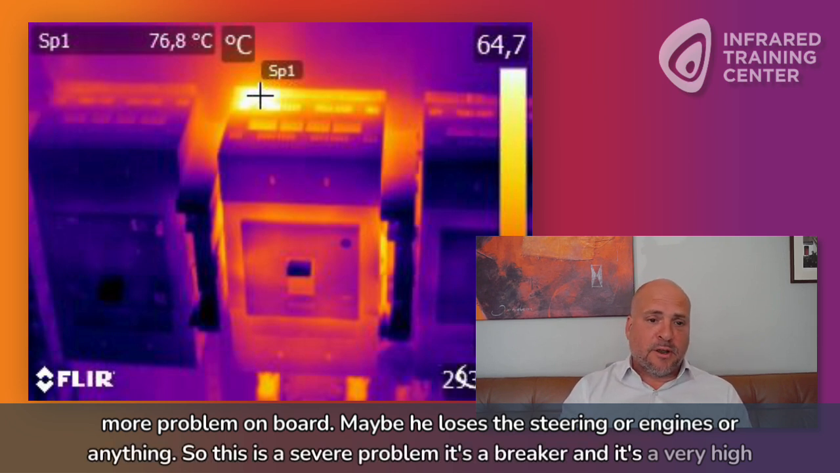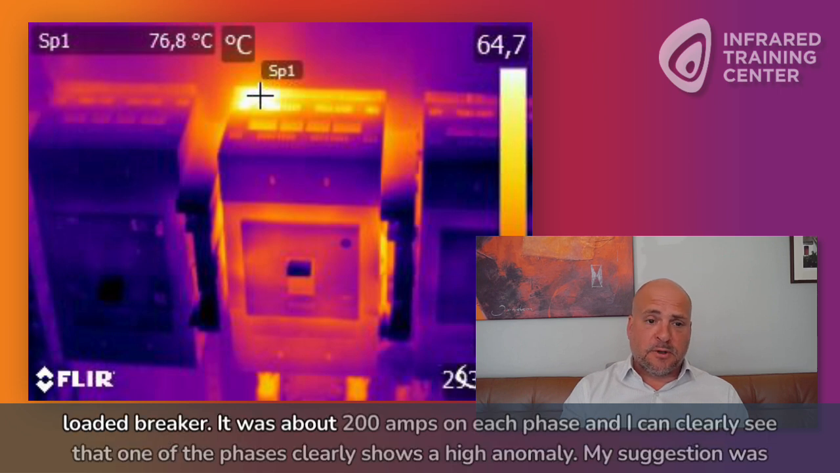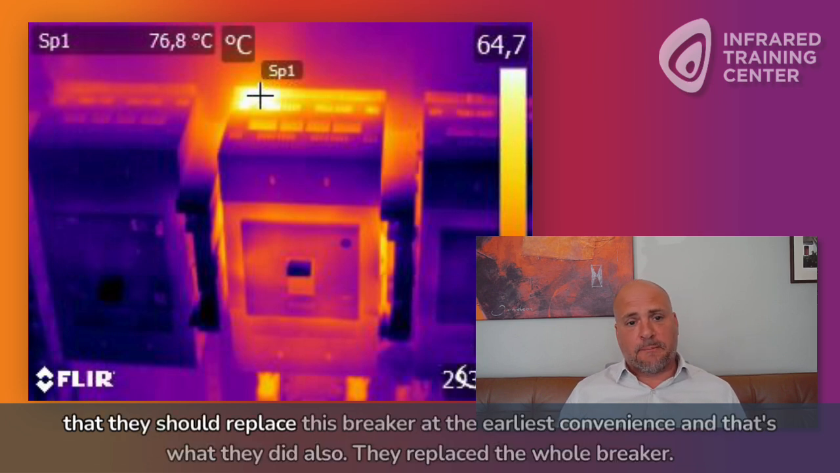It's a breaker, and it's a very highly loaded breaker. It was about 200 amps on each phase, and I can clearly see that one of the phases shows a high anomaly. So my suggestion was that they should replace this breaker at the earliest convenience, and that's what they did also. They replaced the whole breaker.